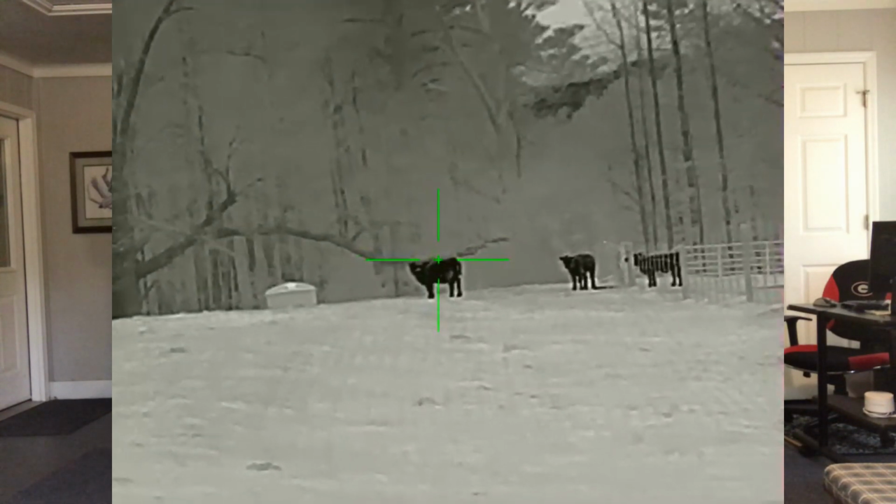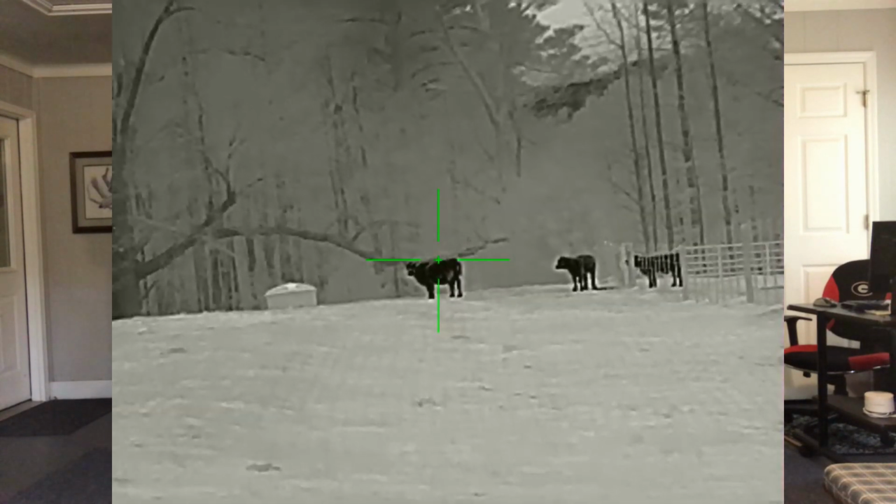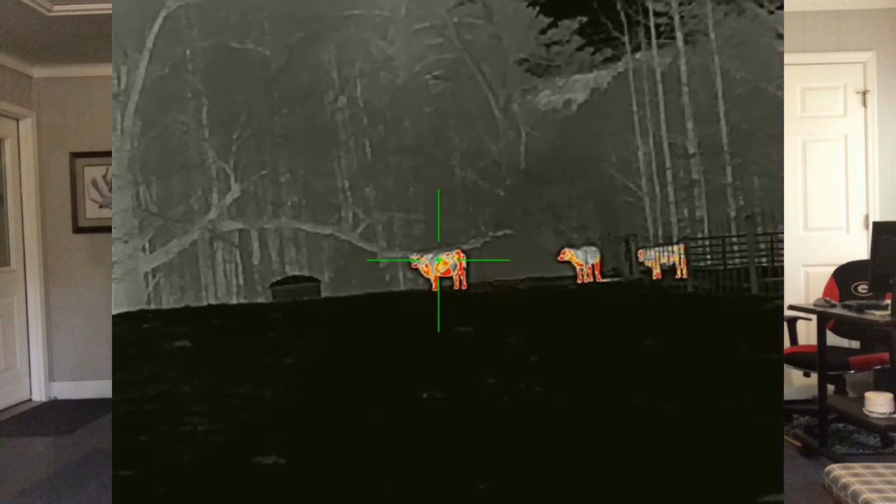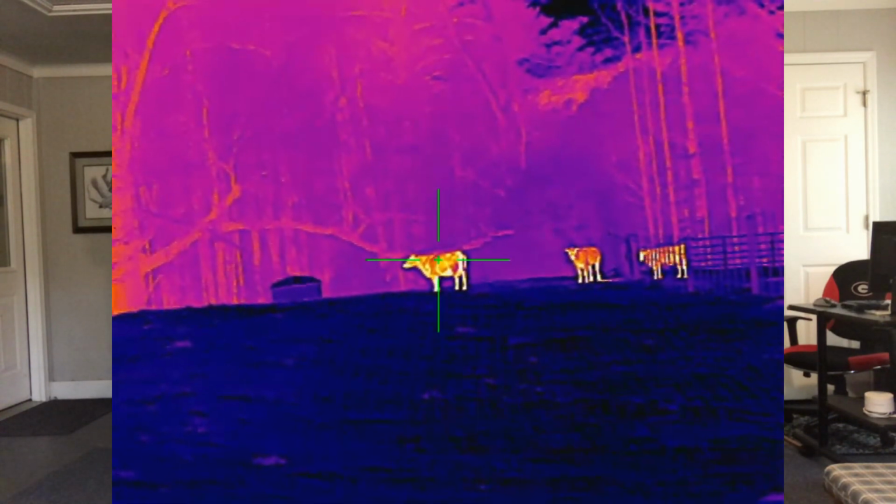If you pick up a Hogster or any model that has 123 batteries in it, you might want to think about getting a power bank, because those batteries run about 3 hours, maybe 4 hours if you're running lithium batteries. In cold weather, really cold weather like we're having now, it may not last that long. The scope has 4 color palettes: white hot, red hot, black hot, and what they call a color hot, which is sort of a purple and yellow.